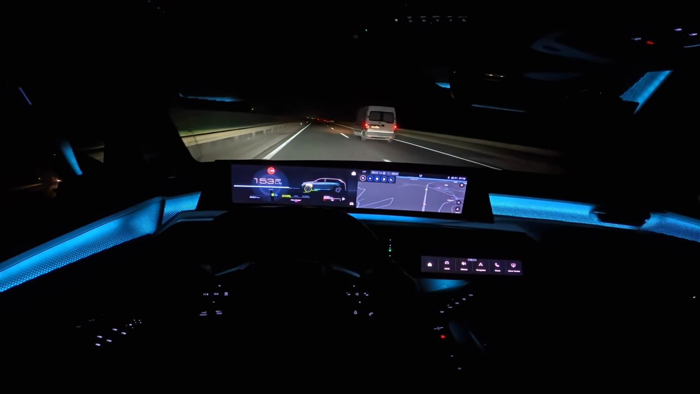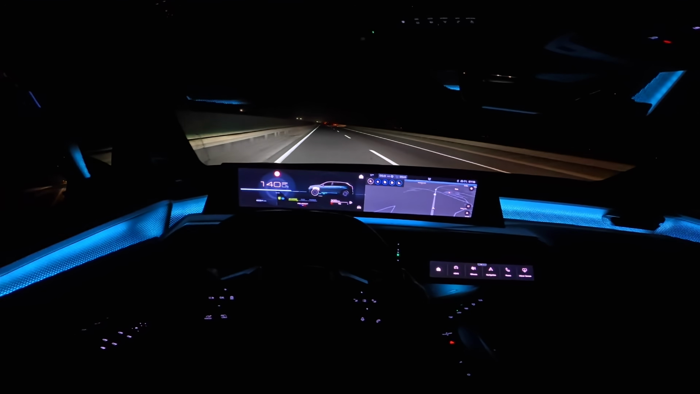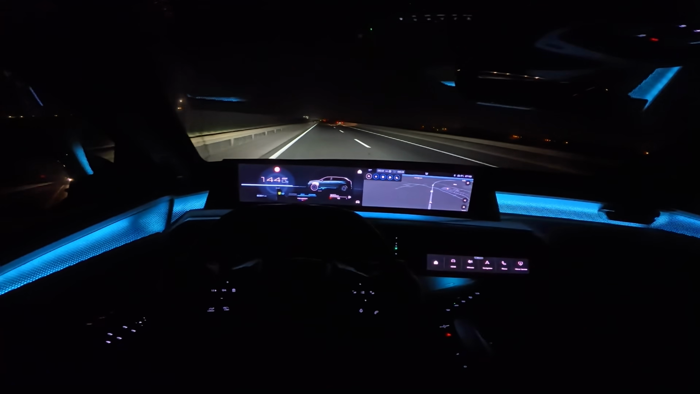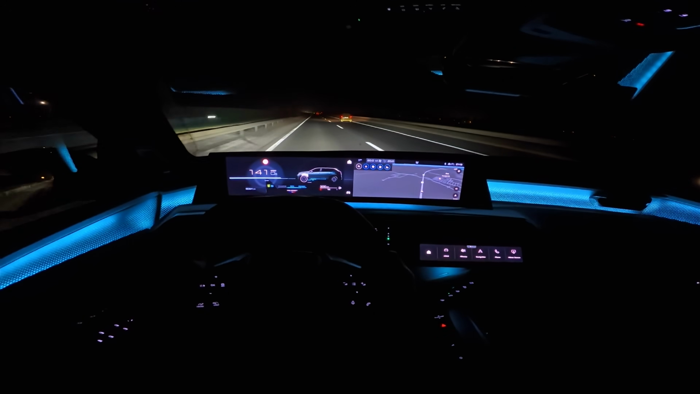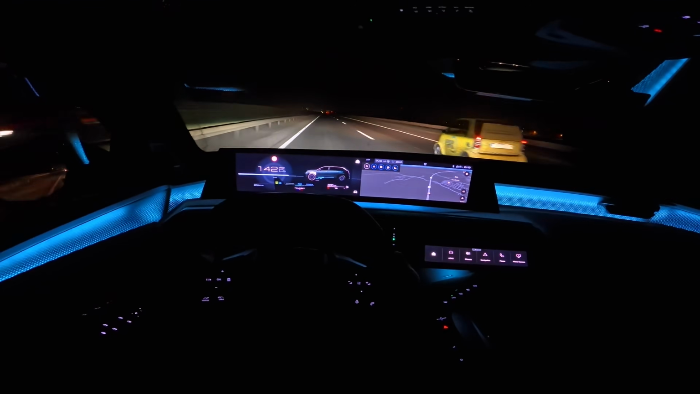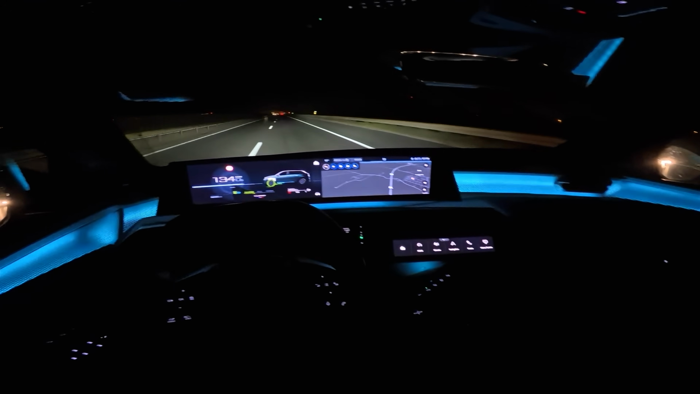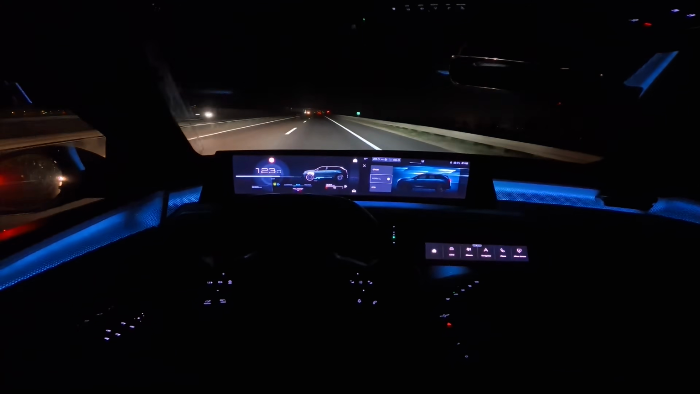Okay, that was a little bit too much. I didn't want to drive that fast, so I'm going to slow down, but my point was for you to hear as well how good this car is soundproofed. And it just accelerates super nice. Kick it back into the normal driving mode.